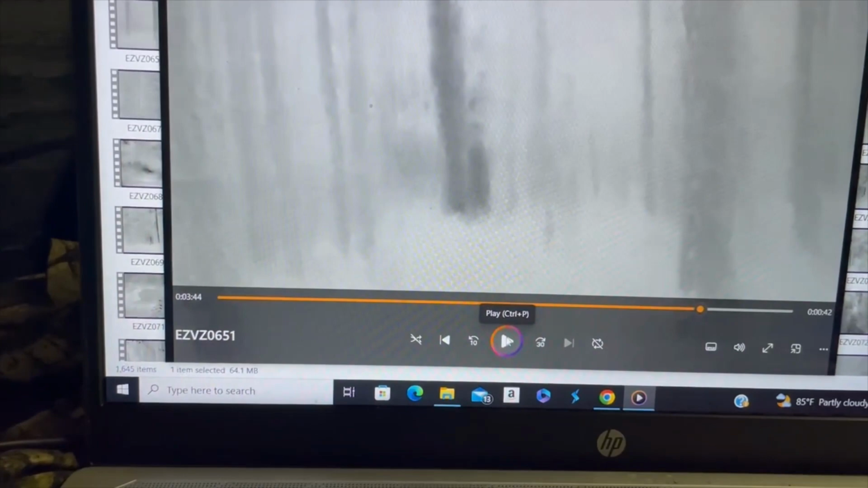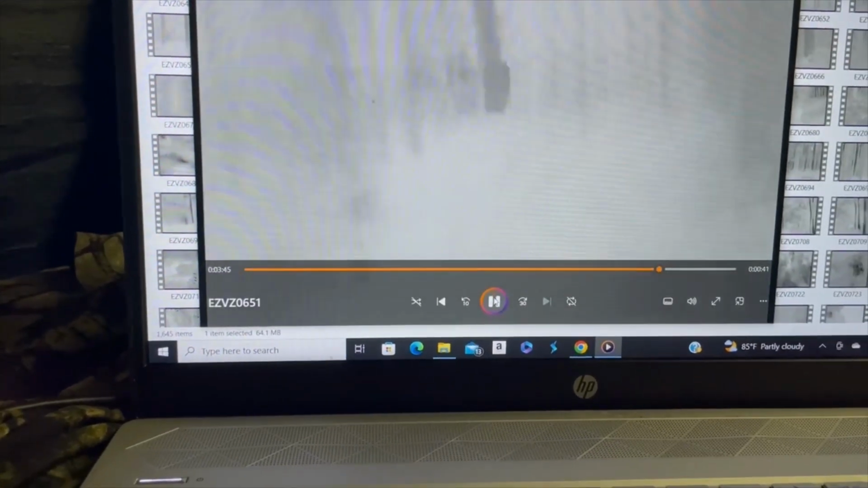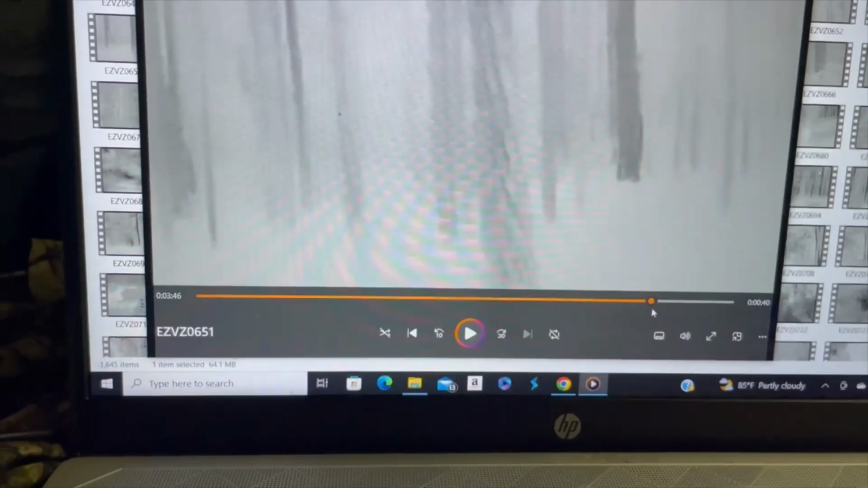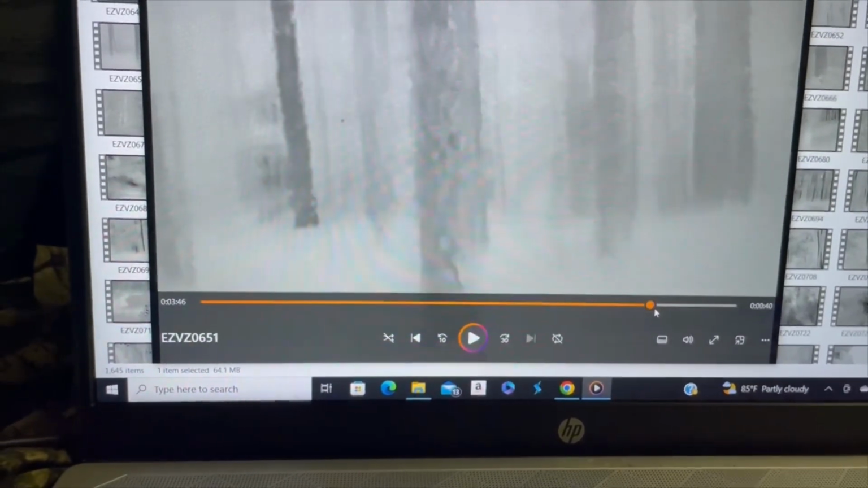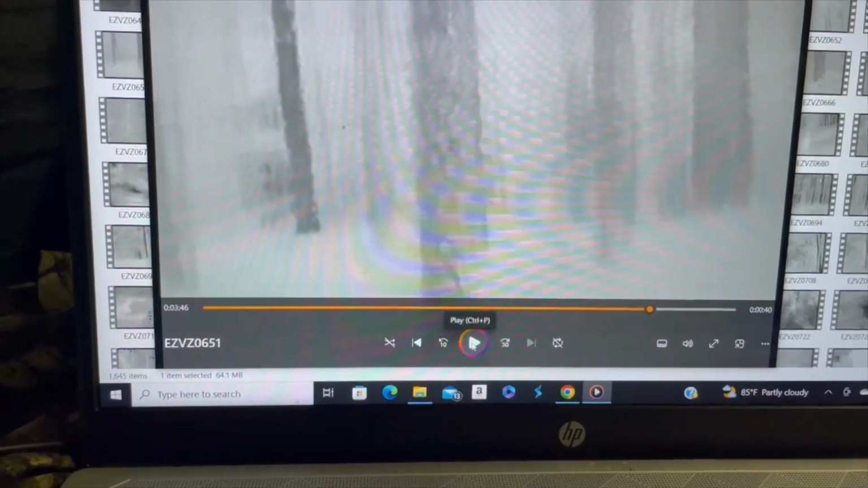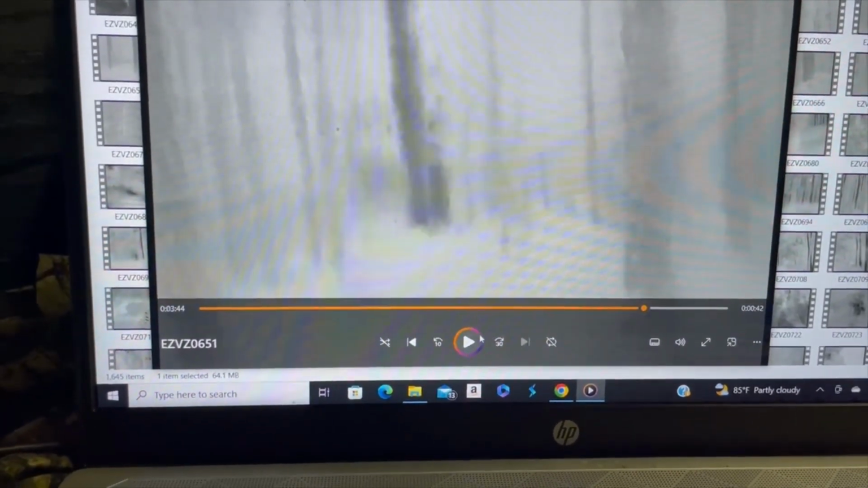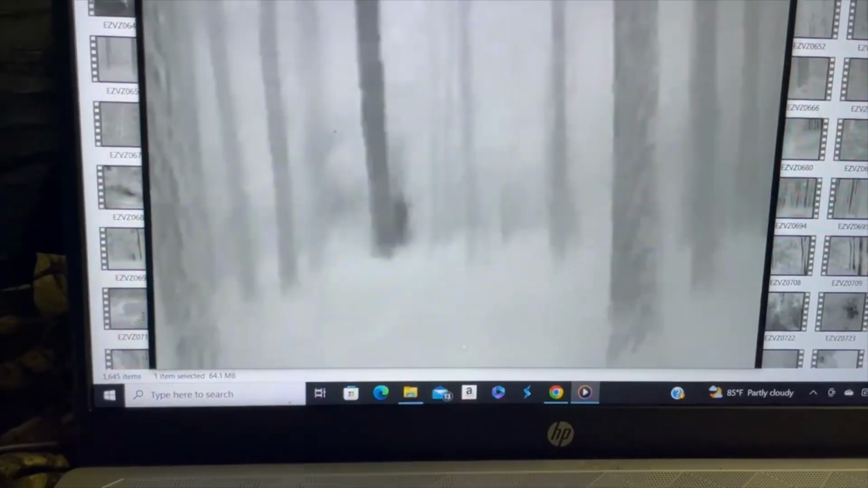And I'm trying to look really good to make sure if that's something right there in the center of the screen, or if that's just a tree. But I'm gonna look that over good.